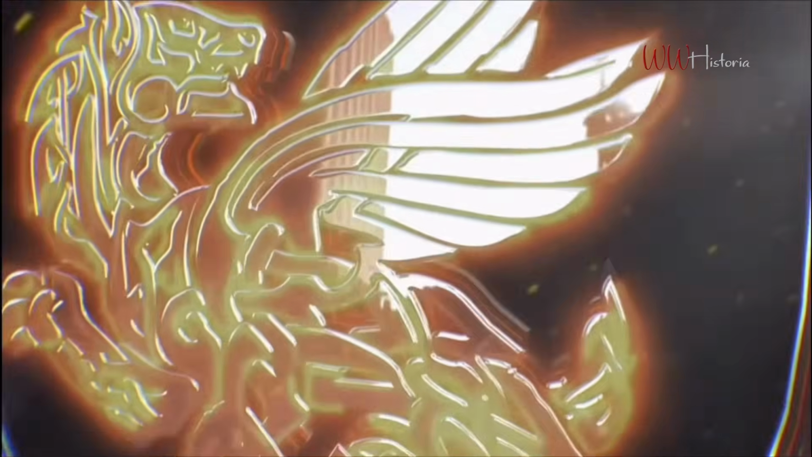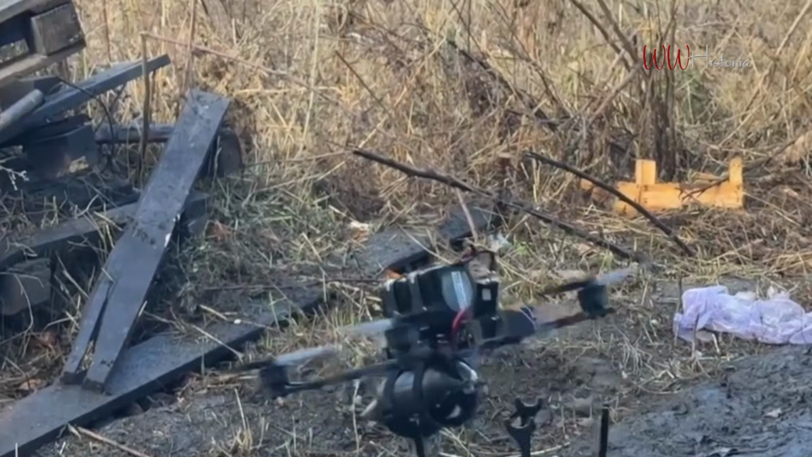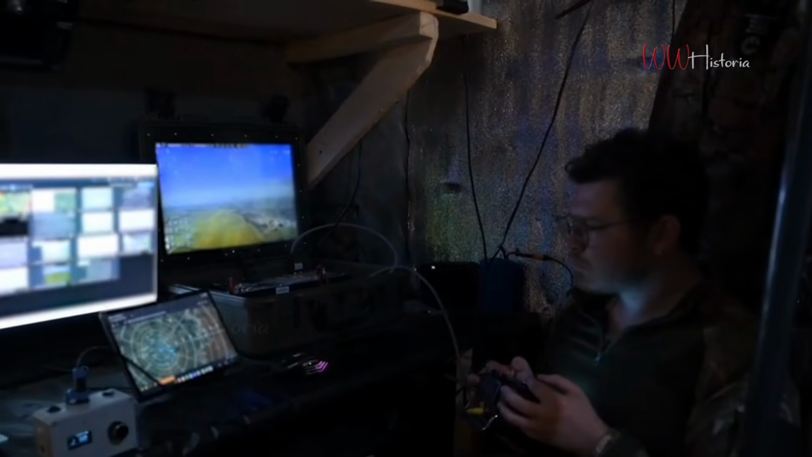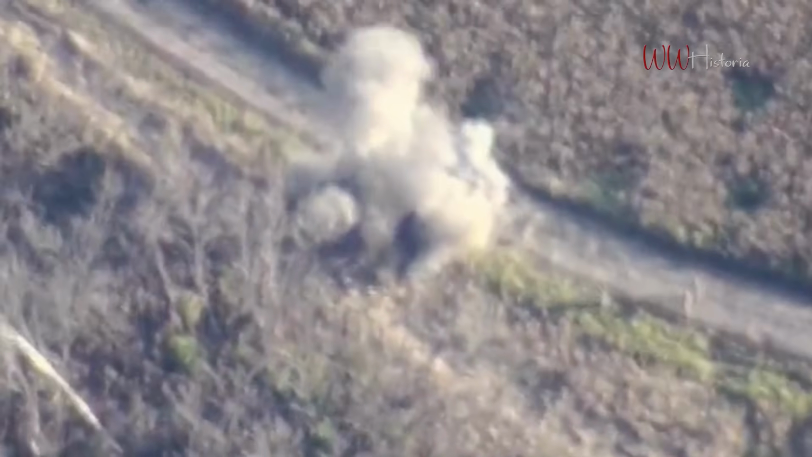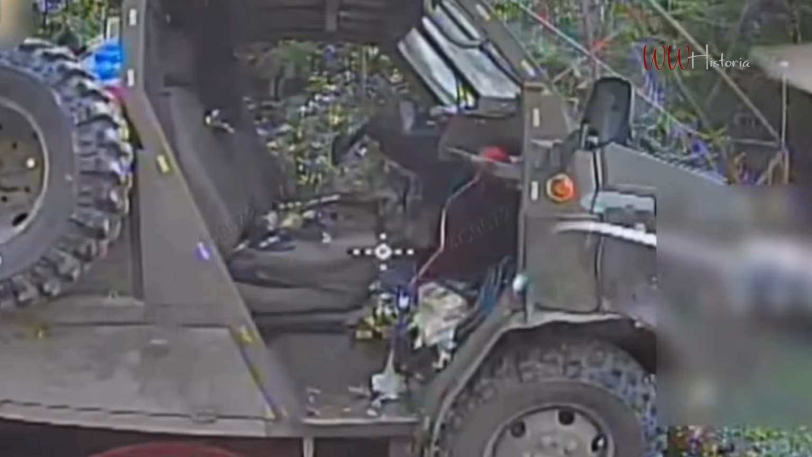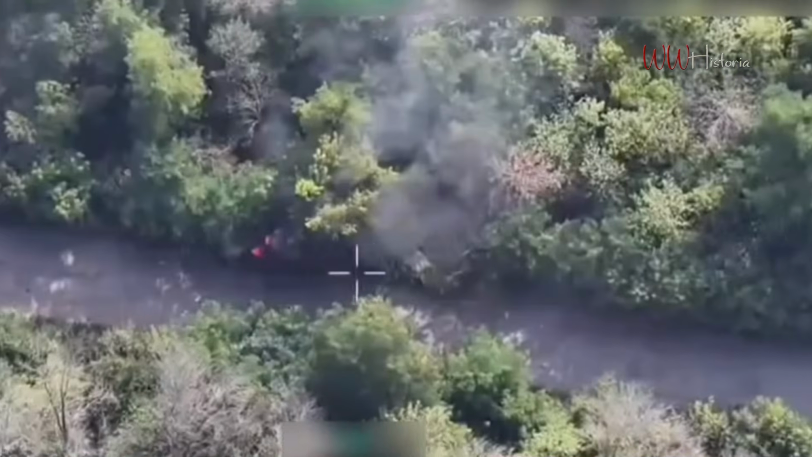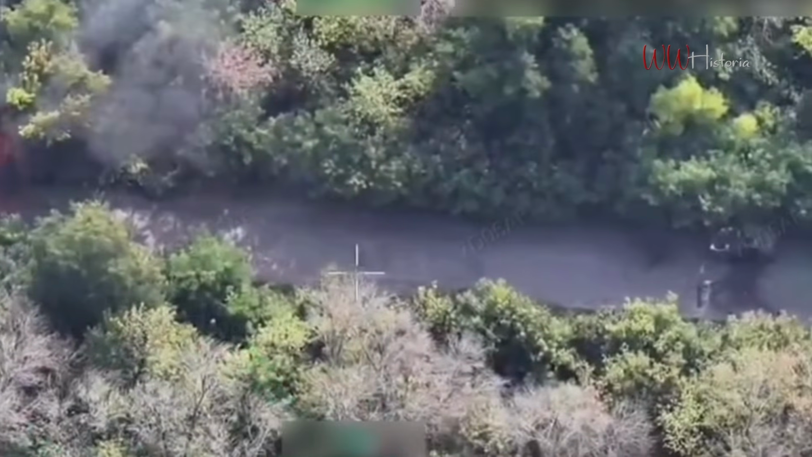However, pilots from Ukraine's 158th Separate Mechanized Brigade detected the column during routine aerial patrols over the transit corridor. Leveraging the agility of FPV loitering munitions, the brigade launched a series of calculated strikes against the unarmored vehicles while they were in transit. Lacking the heavy structural protection of traditional armored personnel carriers, the all-terrain transports were systematically disabled before reaching their intended staging zones for offensive actions into Sumy.